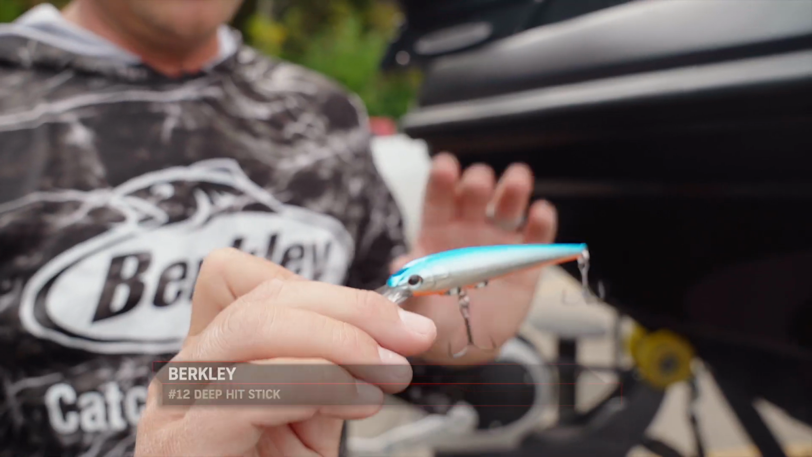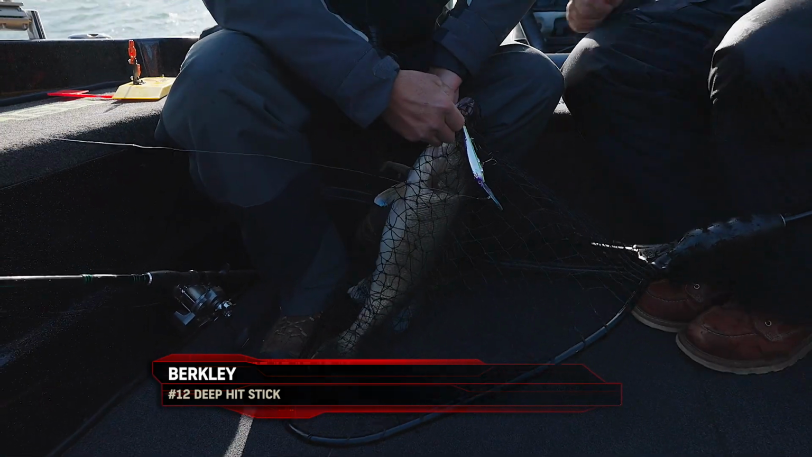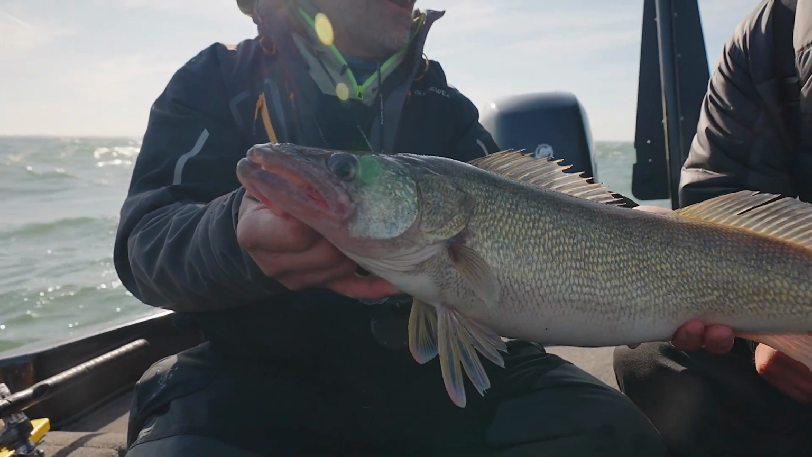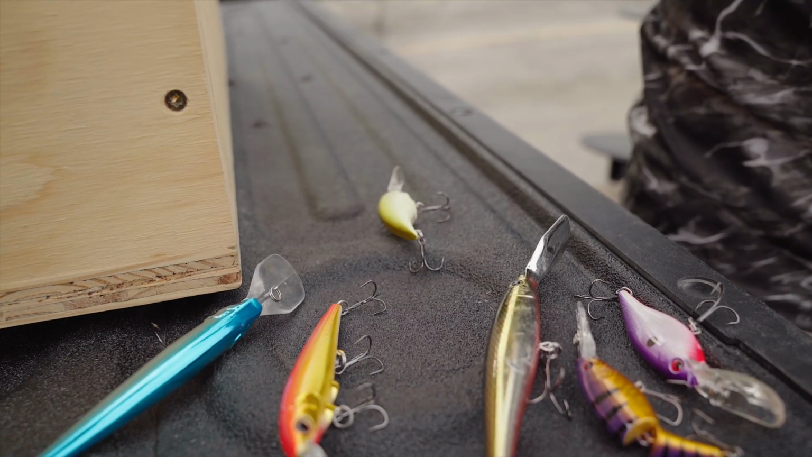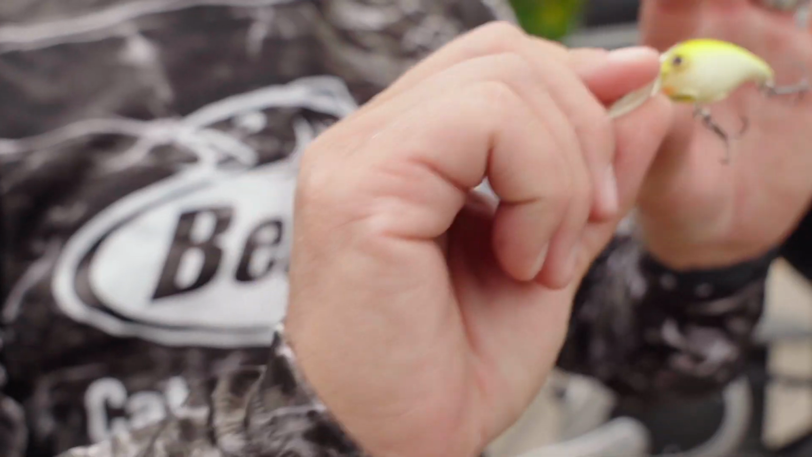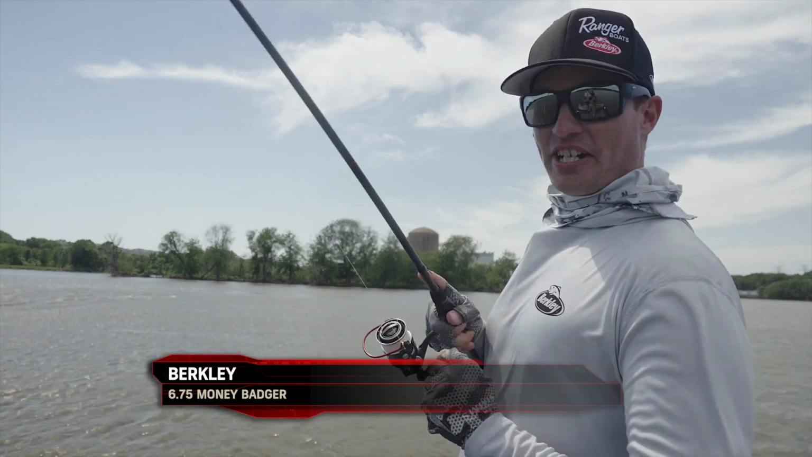And then this is the new baby right here, the Deep Hit Stick from Berkley. 3 different size options. Fantastic option, very erratic, very loud bait. And then when I get into maybe one of my favorites, the Money Badger. A lot of different size options, good for trolling. The bigger sizes have weight transfer systems for casting.